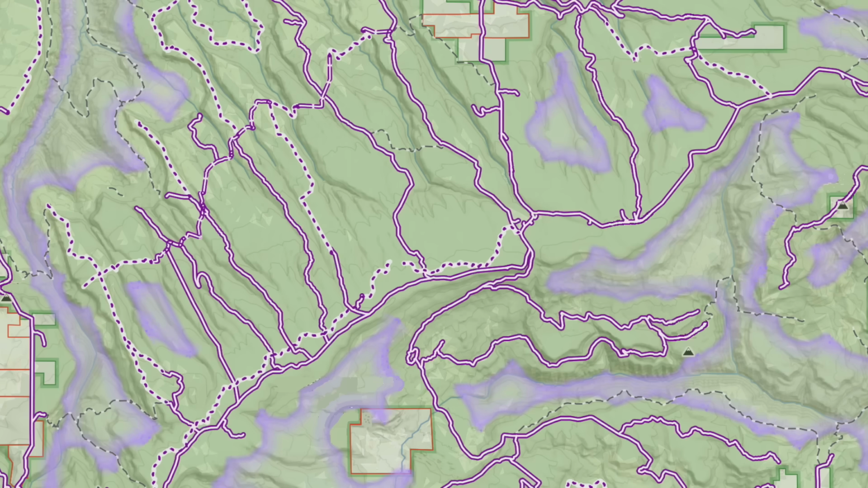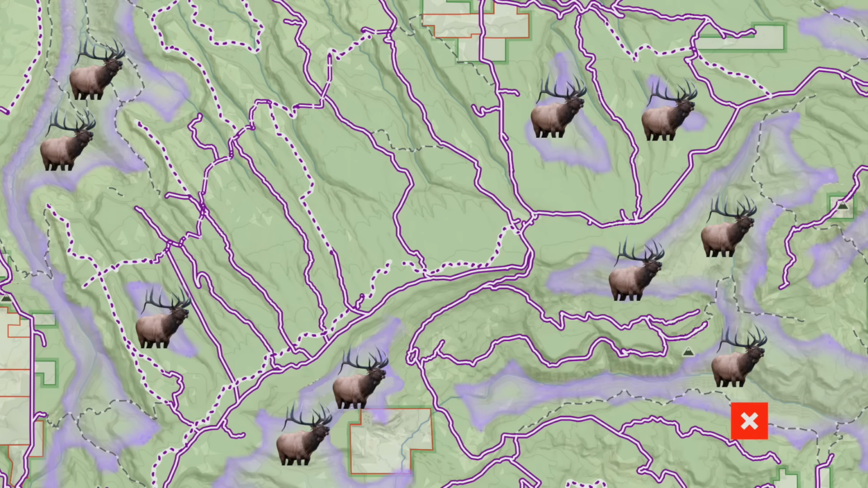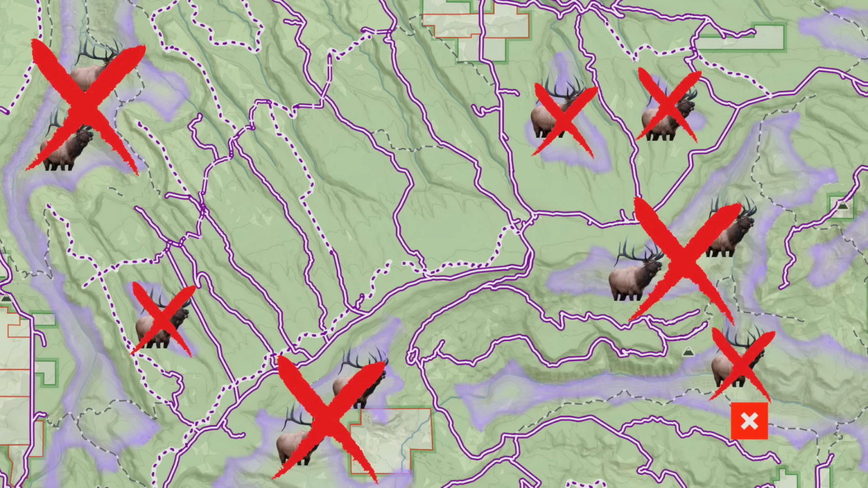Takeaway number 2, the big roadless areas do not mean that it's automatically an elk paradise. Those vast, untouched wilderness blocks that look perfect on paper can be deader than my social life during hunting season. Just because an area is roadless does not mean it's holding elk. If a roadless area doesn't show fresh sign, no vocalization, no recent activity, don't waste days there. Cut your losses and relocate.